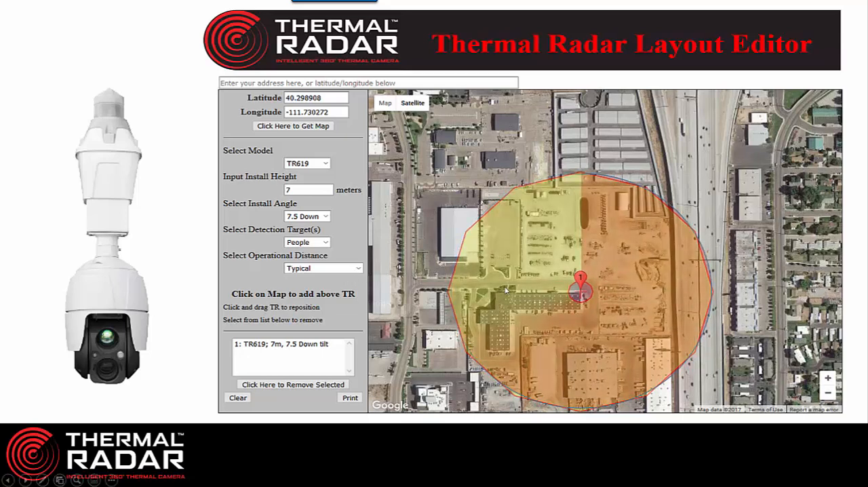So in this L-shaped building that you see here, we've mounted the thermal radar Hydra on the corner of the building. From the corner of the building out to the edge is about 300 meters. You can see the roadway here and some of the cars and the big trucks passing on the roadway. This is a very big equipment yard, and we're covering the entire yard with just one thermal radar mounted to the corner of that building.